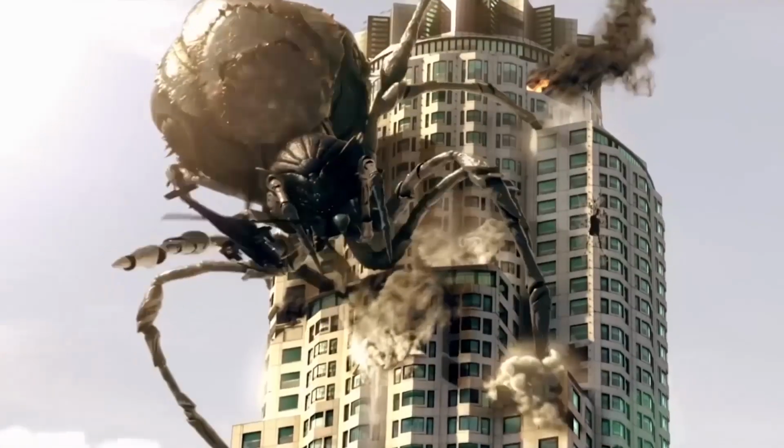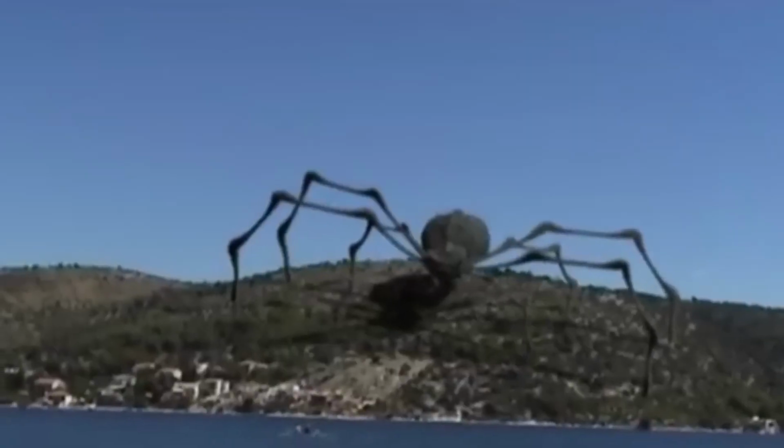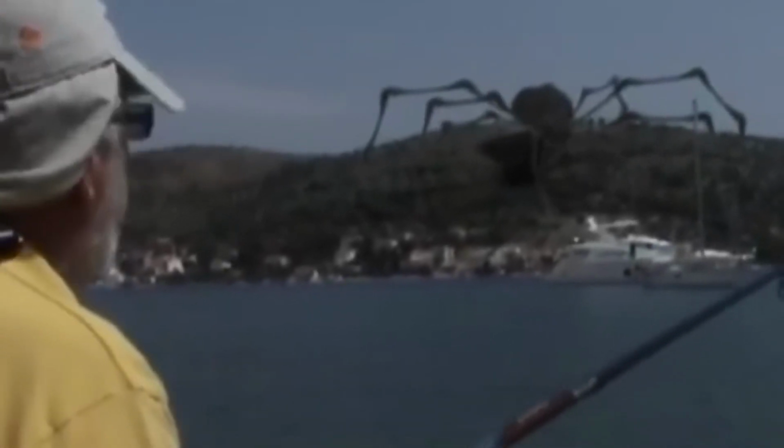If you think giant mutated spiders are only in the sci-fi movies, you think wrong, and this video will show you how. People in Ragasnika were shocked when one morning they saw this giant spider crawling across this hill. Luckily, it was far away from the population, so no one got harmed. But the most mysterious part is that the spider just vanished in a few minutes. Where did it go? No one knows.